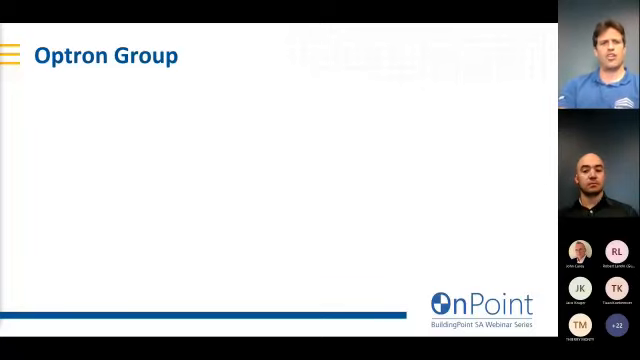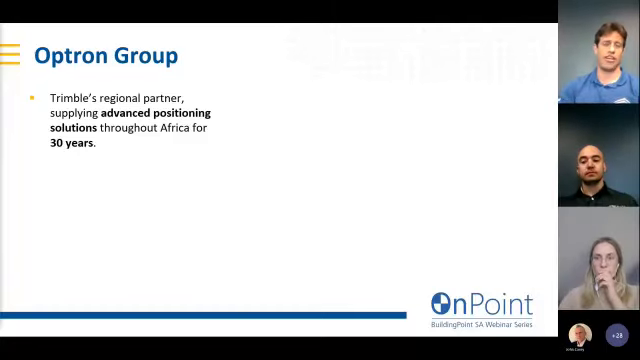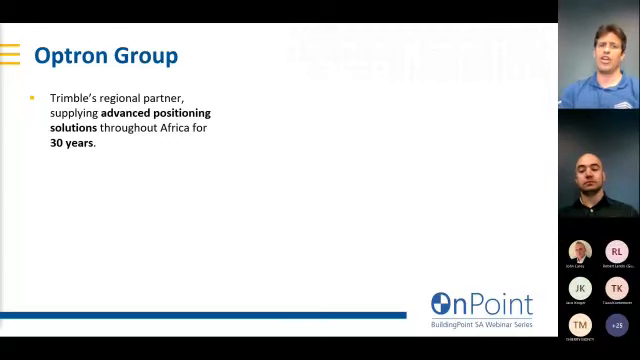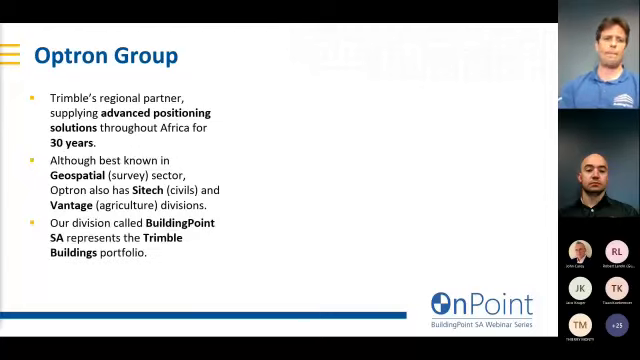So just to start at the top with the Optron Group. The Optron Group has been a Trimble geospatial partner supplying positioning technologies throughout Africa for 30 years now. And although known best probably for their geospatial and survey sector, Optron also has SciTech, their heavy civils, and Vantage, their agricultural division.